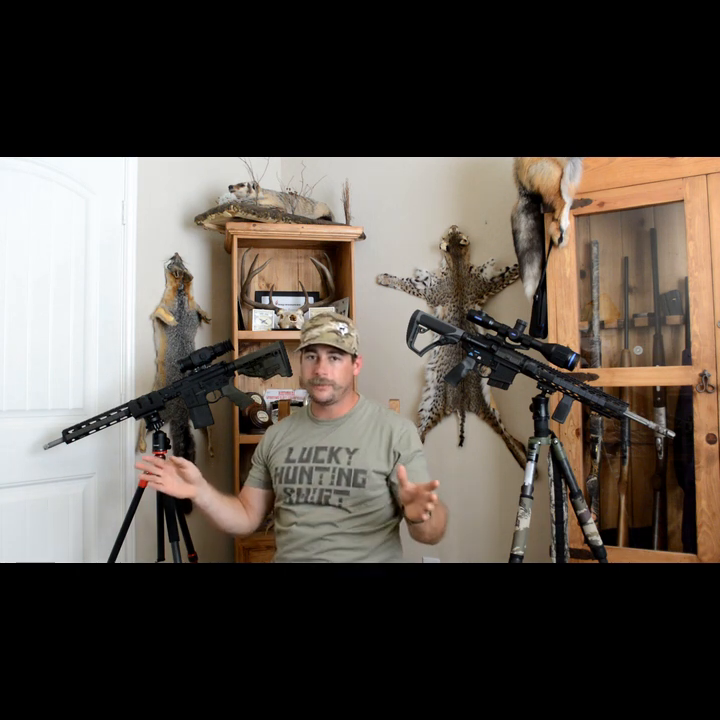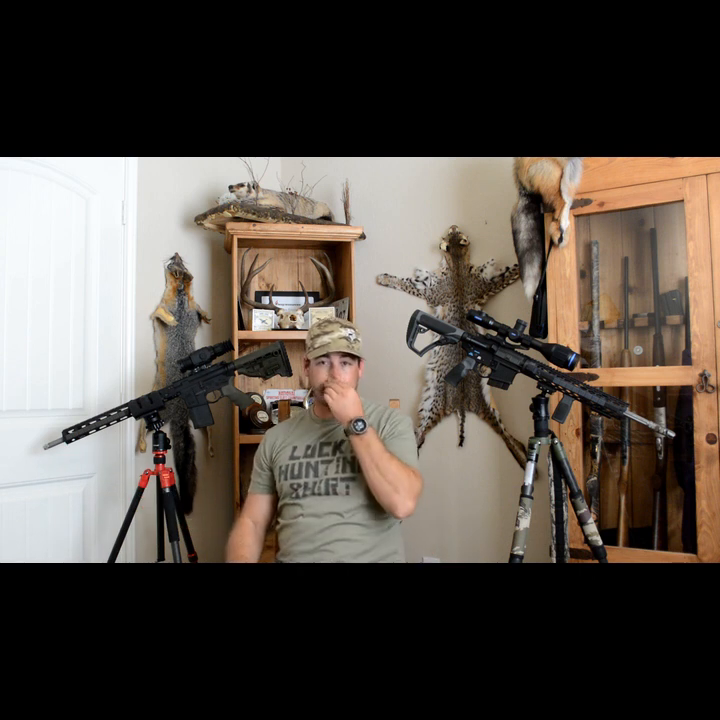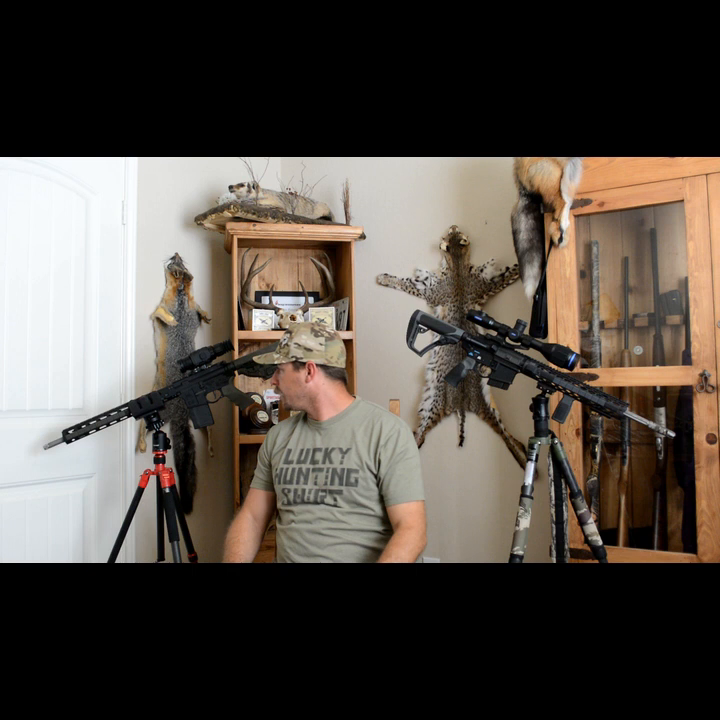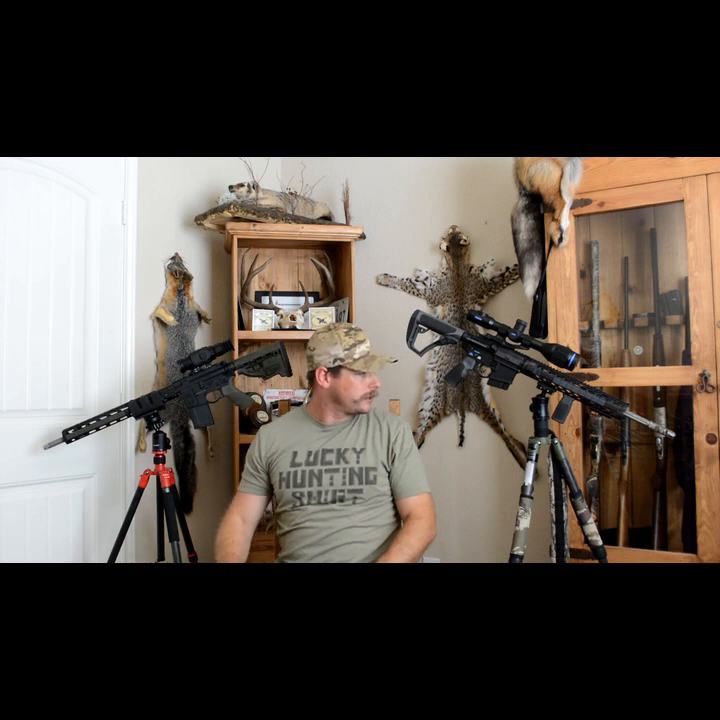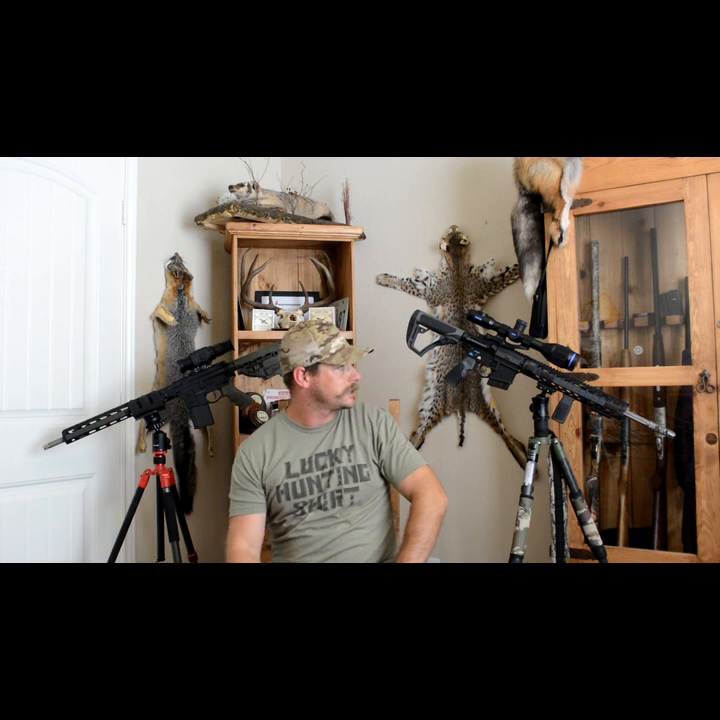So once you get it figured out, if that's your only scope you're running, it's not a big deal. Like I said, it takes just a little bit longer to get dialed in on it, but once you do, it's not rocket science, you know. So it's not a big deal. Ran both of these on 6.5 Grendels. Try to keep everything the same, recoil, everything like that. Everything looked good. Didn't have any issues, any malfunctions.